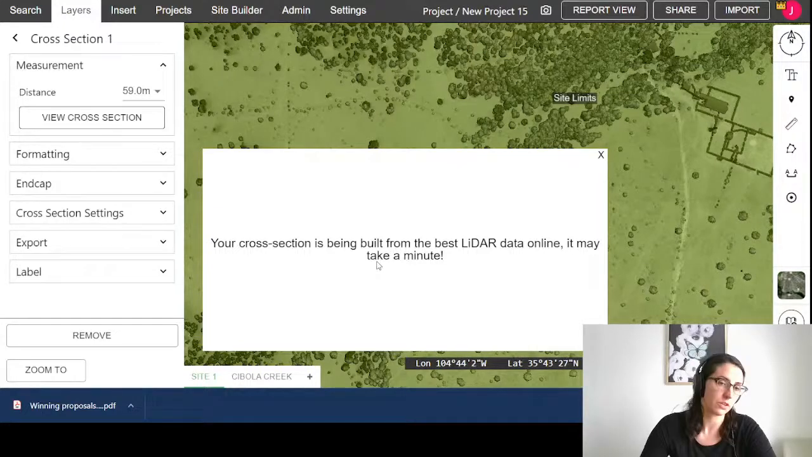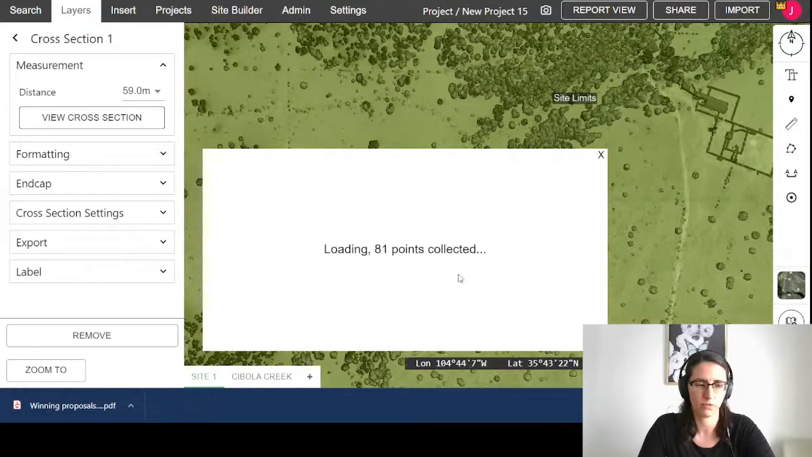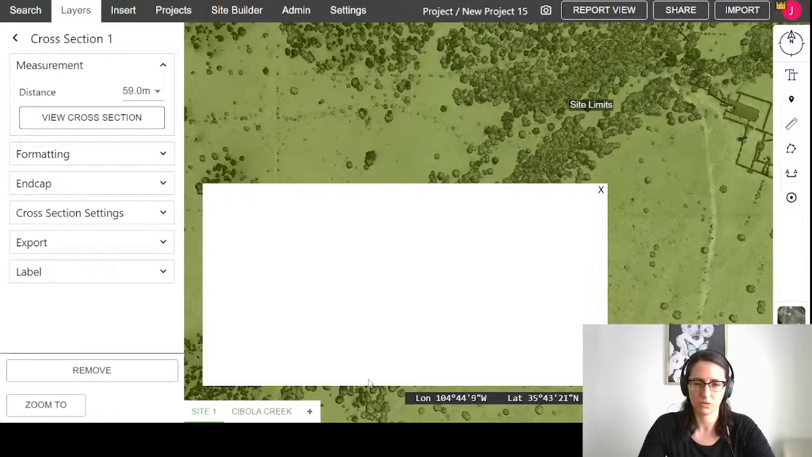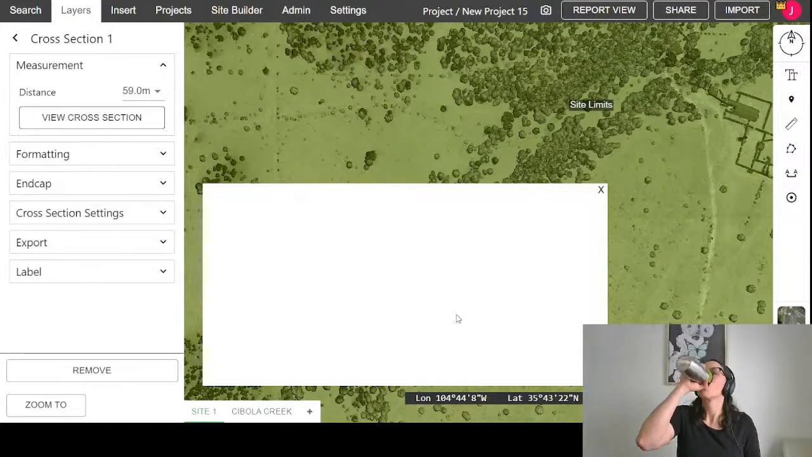Again, the longer your cross section is, it does take a few minutes because it is sampling from, we'd like to say, billions and billions of points. So that'll load in just a second. And again, in the background too, we've got the DEM and the hillshade getting ready as well.